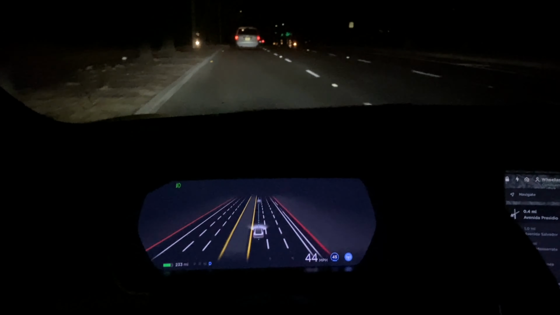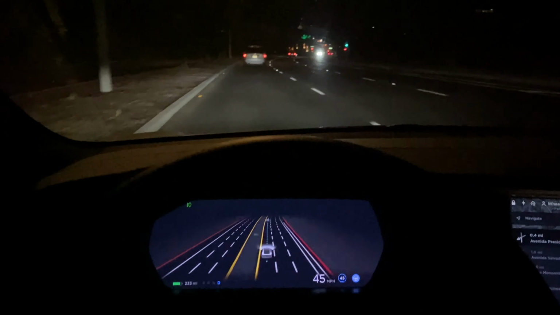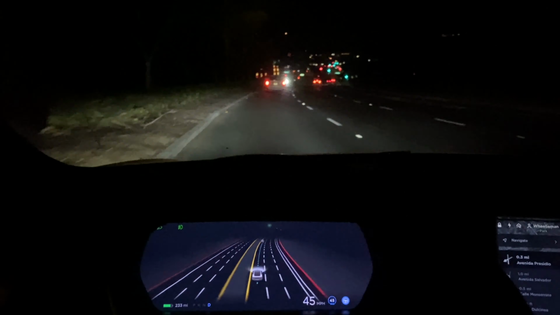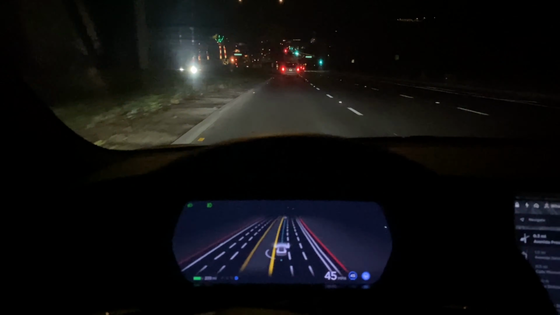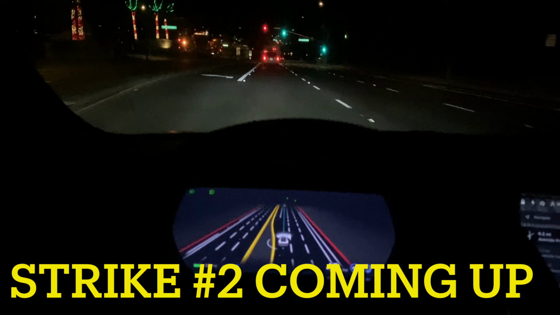So it might have just been that road, but okay. Not this street, but the next street, we're gonna make a left turn.